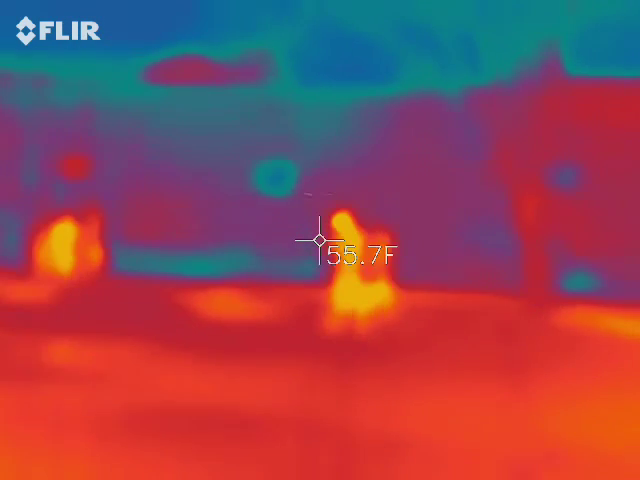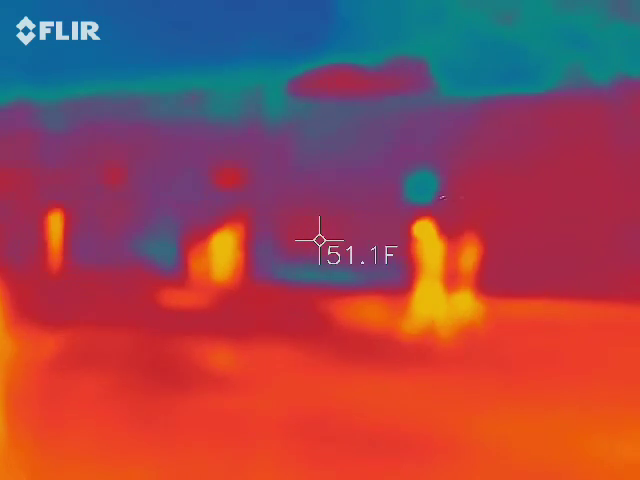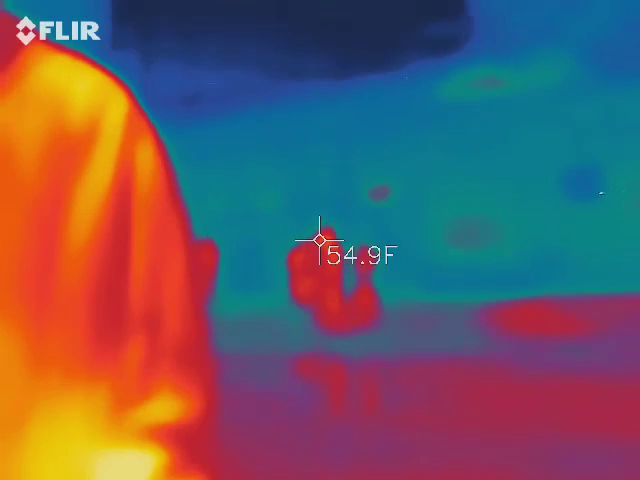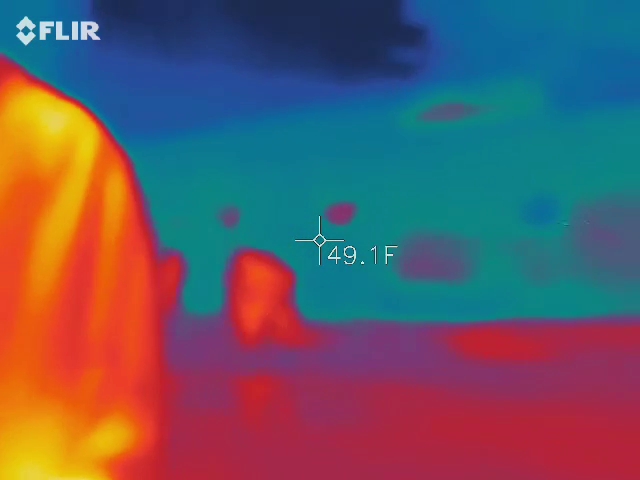So low is bad? Well, low is good. That's what I want. We want evidence. Sorry, I said it the wrong way. Low is good. Let's say you shoot the wall and you have 49 and his says 40. You've got some good stuff.